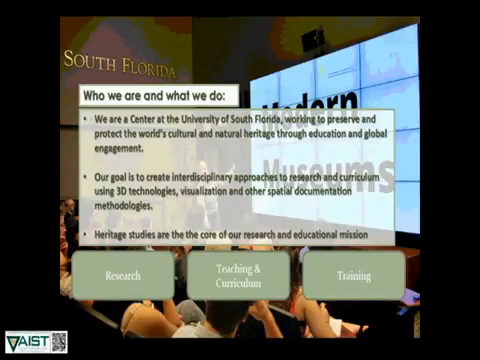Starting out with a little bit of who we are and what we do. We're a center at the University of South Florida that works to preserve and protect the world's cultural and natural heritage. We're in the School of Geosciences, and we have students from a diverse range of departments at the campus. We have mostly environmental science, geology, geography, and archaeology students. However, we also employ computer science and engineering students, so we get a nice mix of students coming into our center and working together on these projects. Our goal is really to create that interdisciplinary atmosphere and to bring the projects and the work that we do into the classroom.